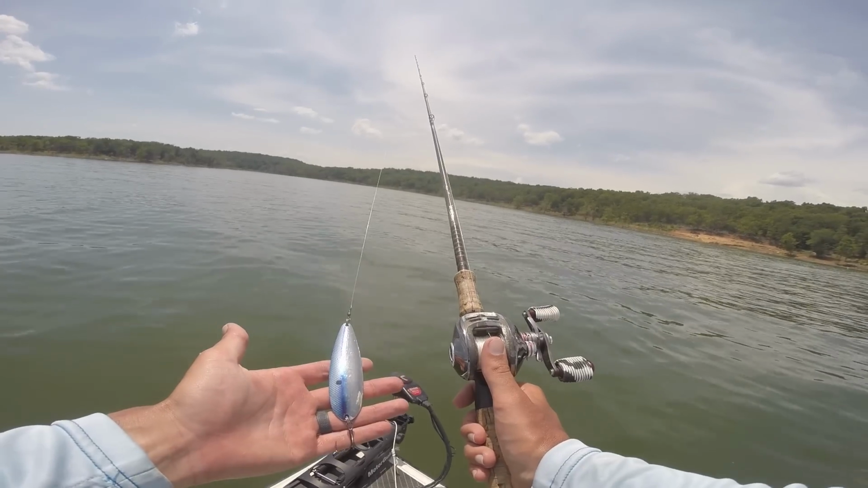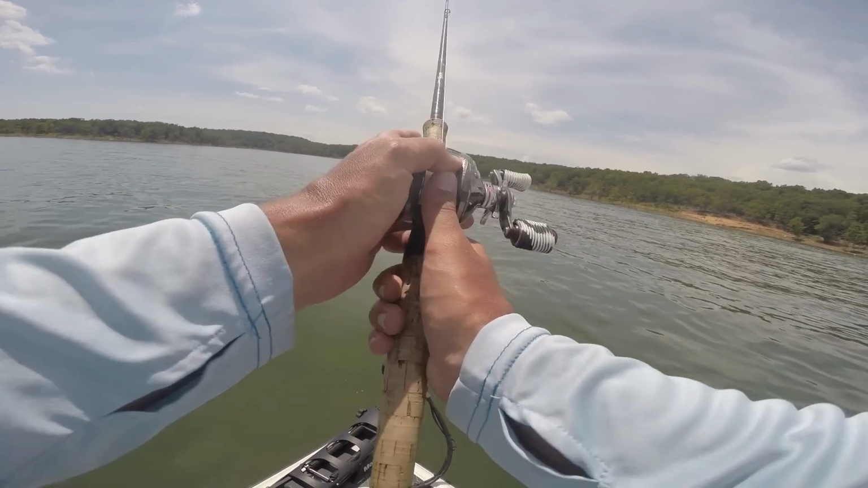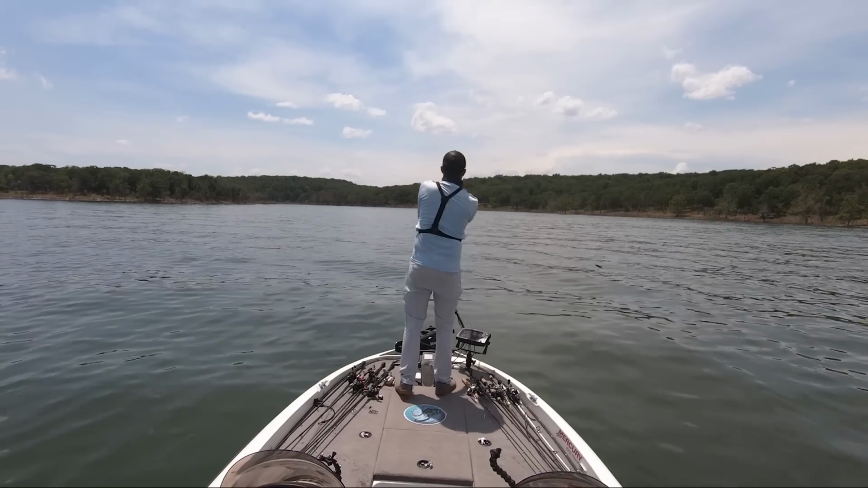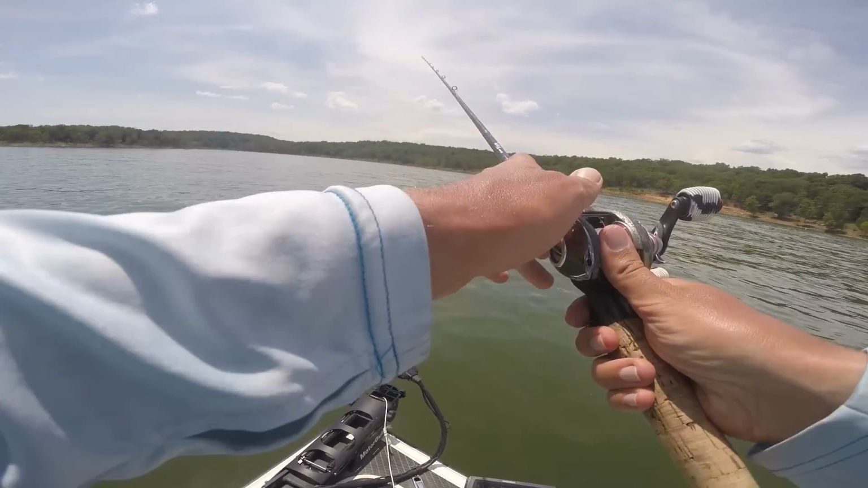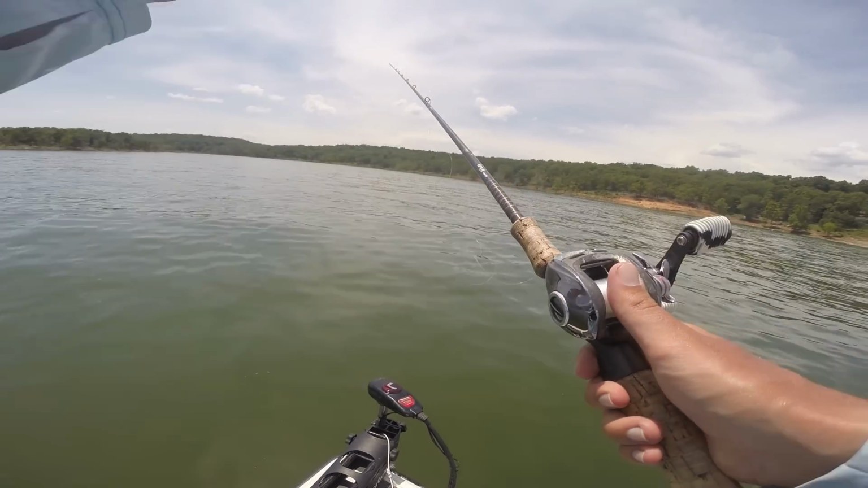So now that you know the equipment you need to use to fish a flutter spoon, let's talk about the retrieve. So all you have to do is basically just cast that thing out there, which is sometimes easier said than done because that spoon will catch the wind. And then once that bait's out there, you want to let it sink all the way to the bottom.